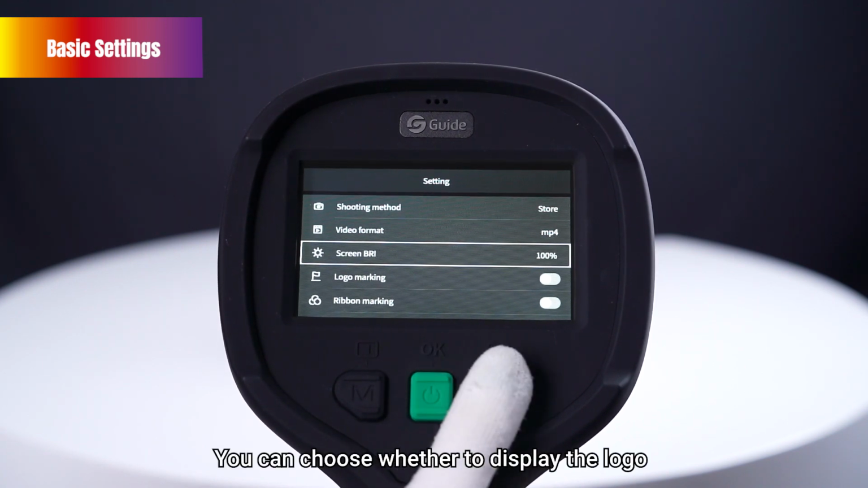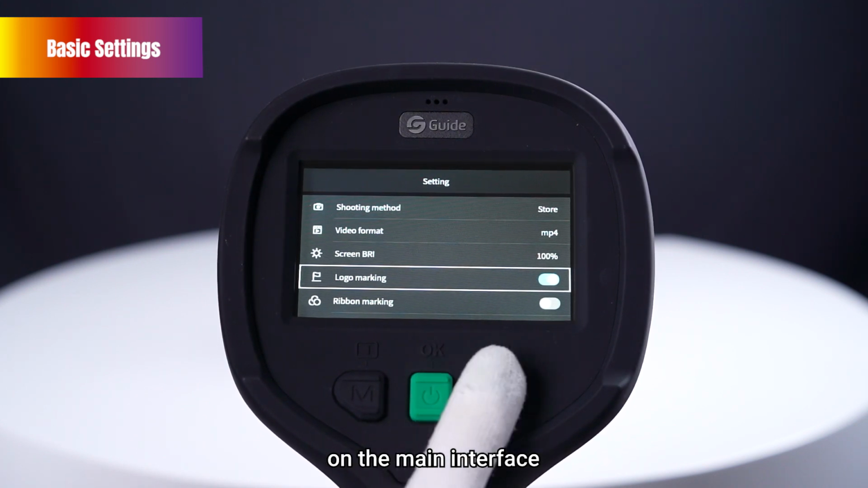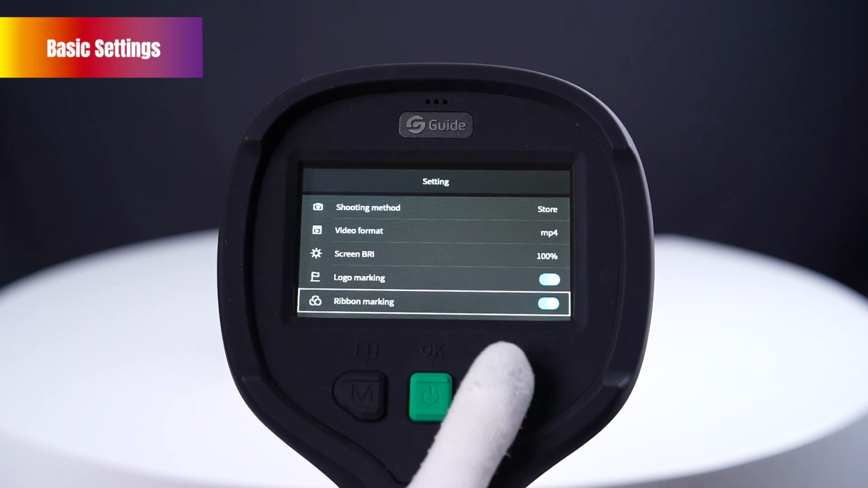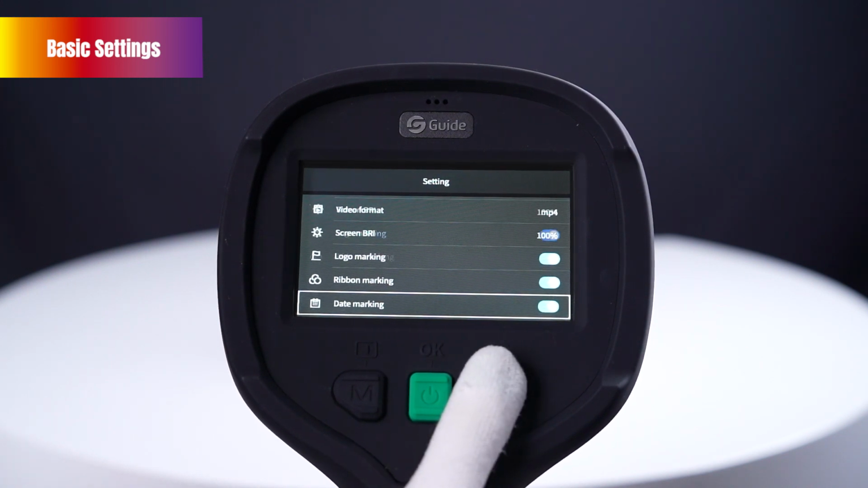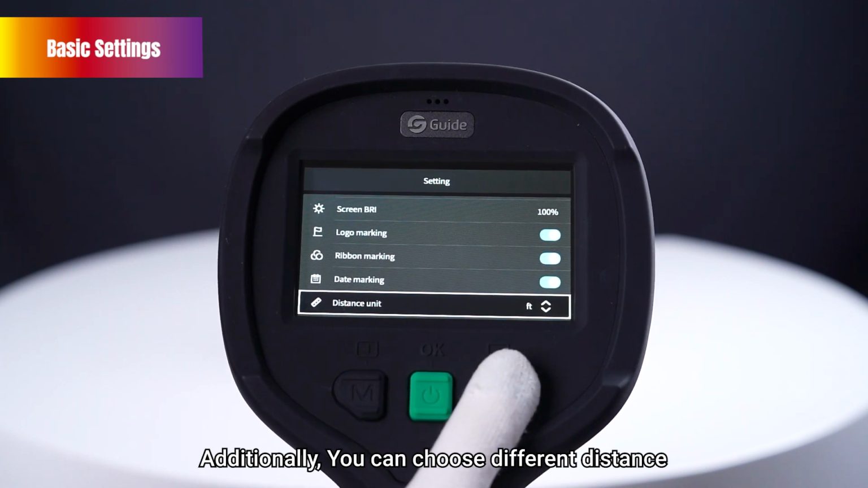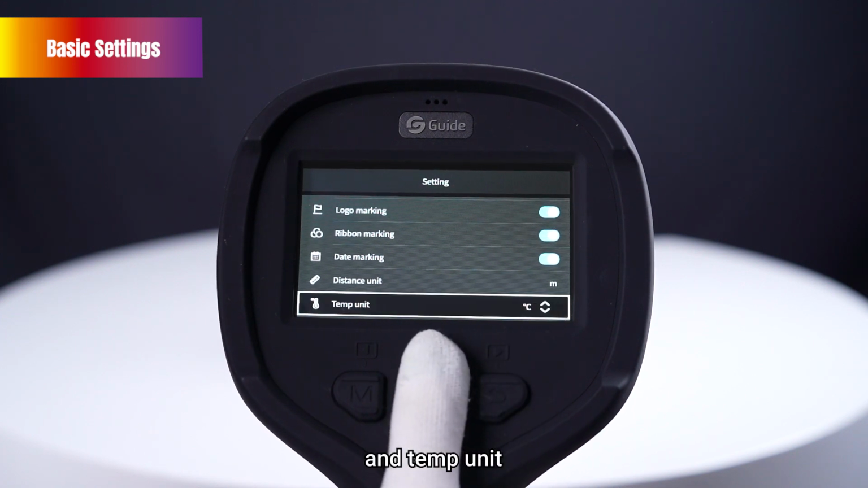You can choose whether to display the logo on the main interface, whether to enable the color ribbon, and whether to show the date stamp on the main interface. Additionally, you can choose different distance and temp unit.